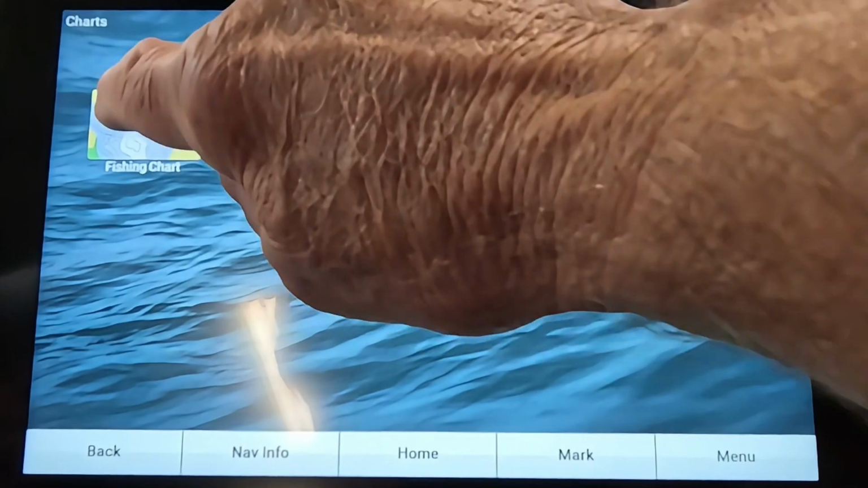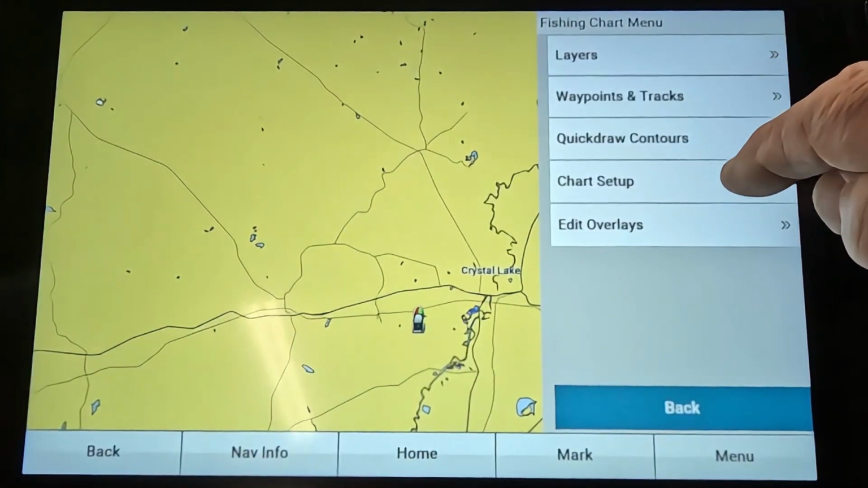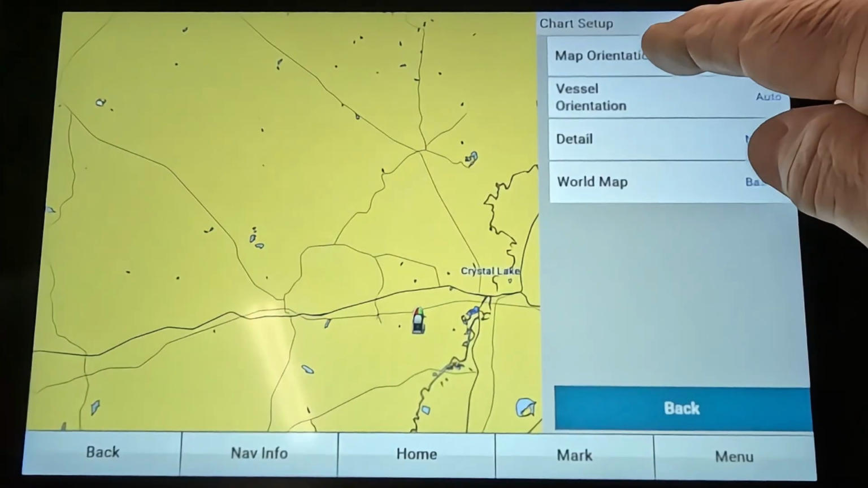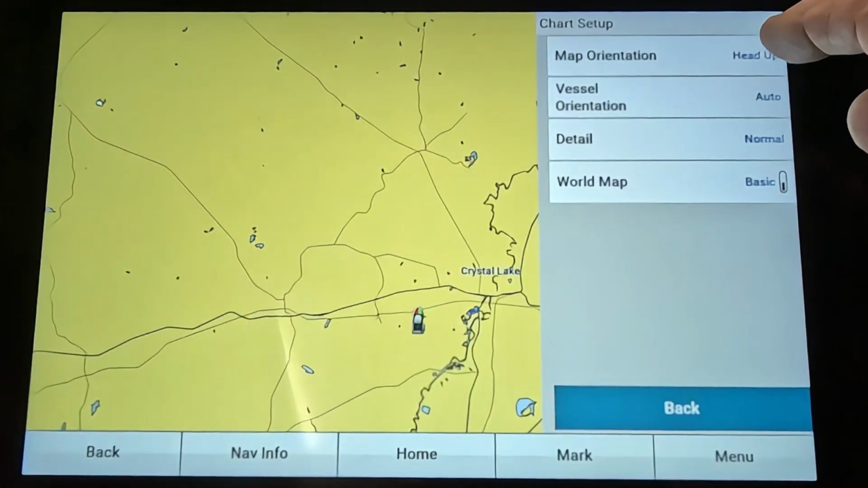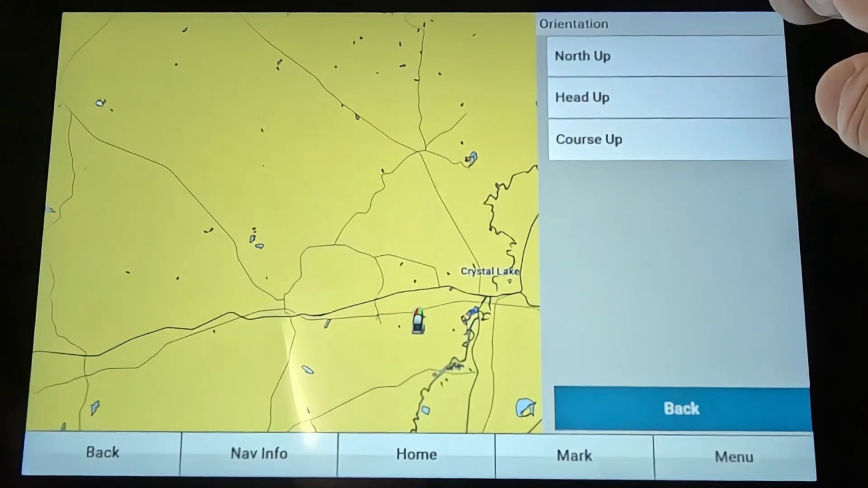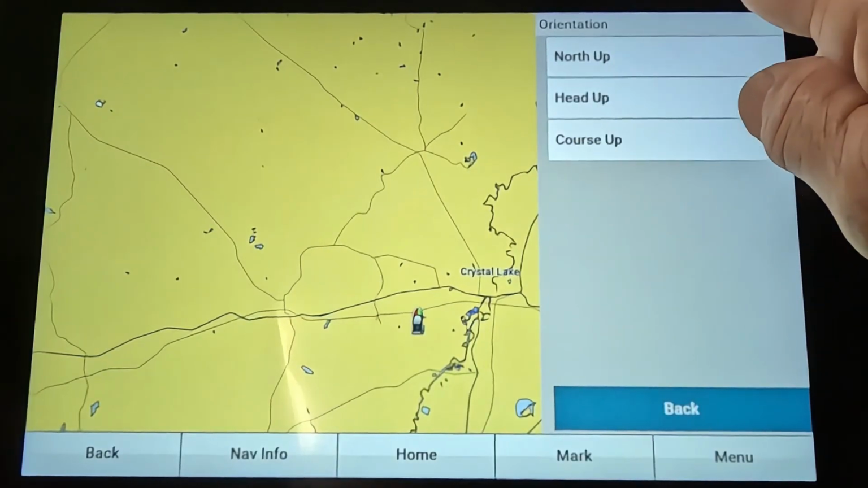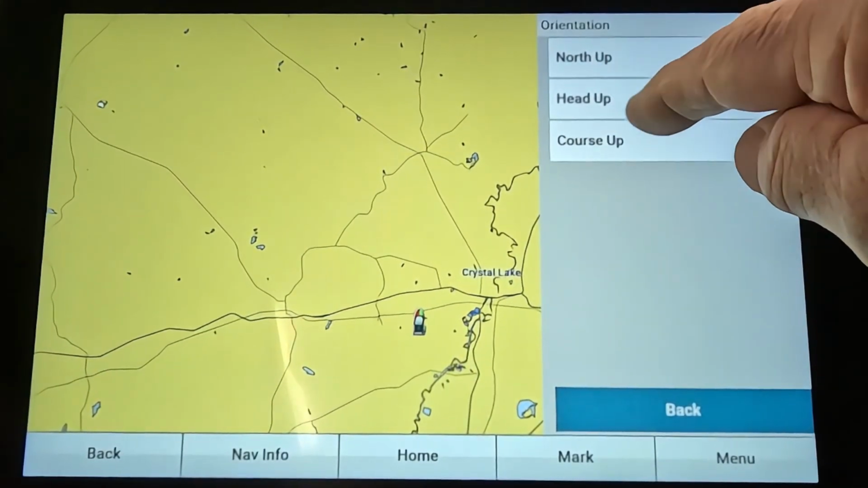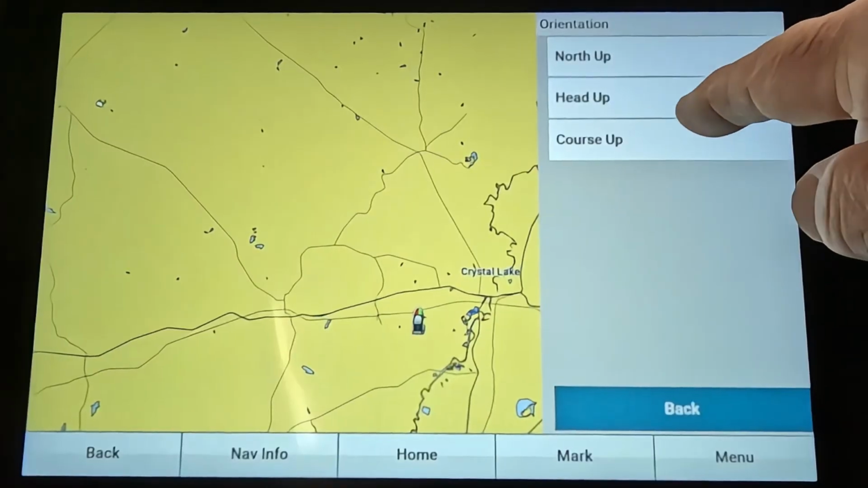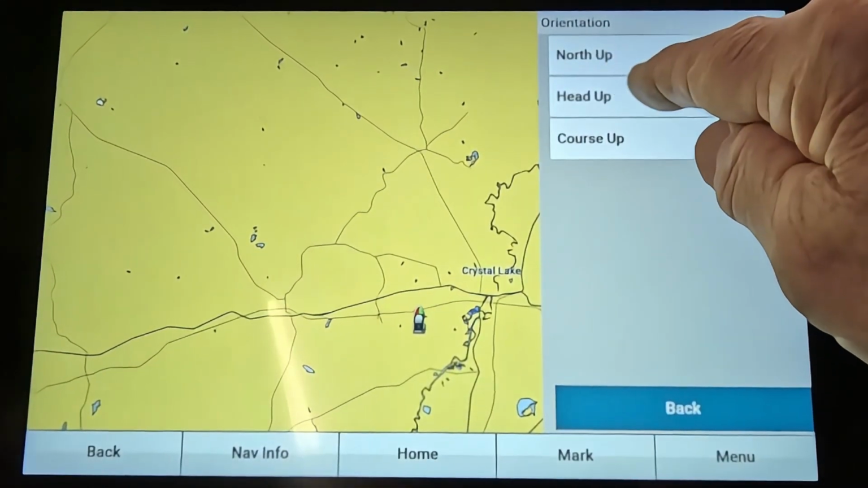Well, there was one other thing I wanted to show you. Let me find it real quick. Yes, chart setup, map orientation. That's what I wanted to show you. If you know where north is all the time, you can use north up. I ain't one of those guys, so I don't use north up, because your map would be turned all which ways. I like mine head up. That's the direction the boat is heading.